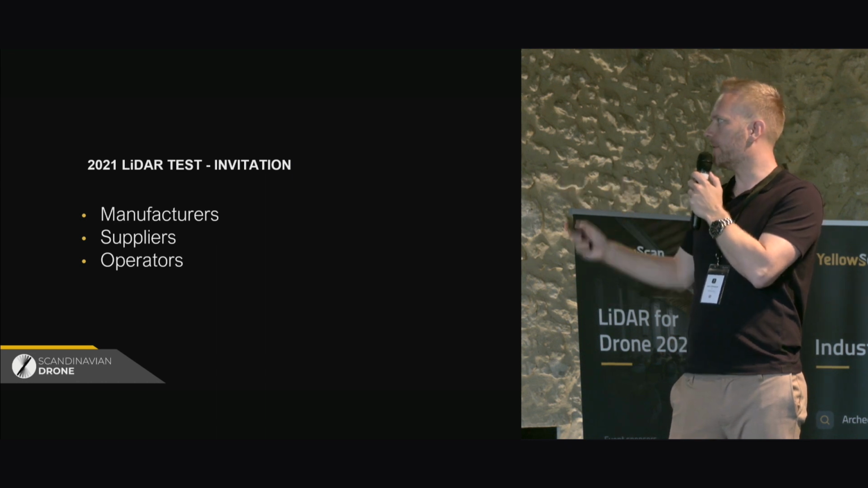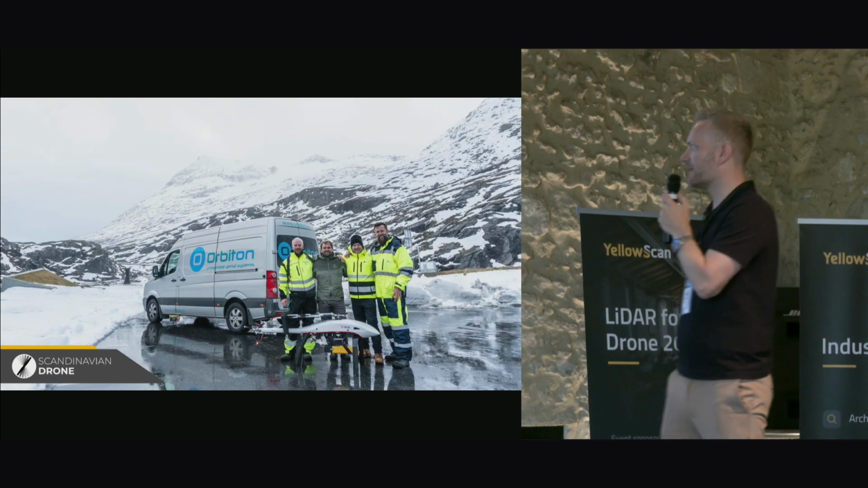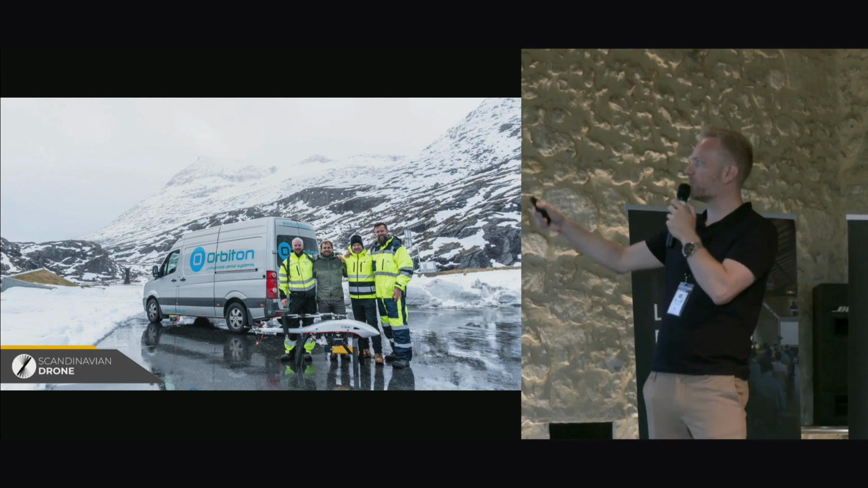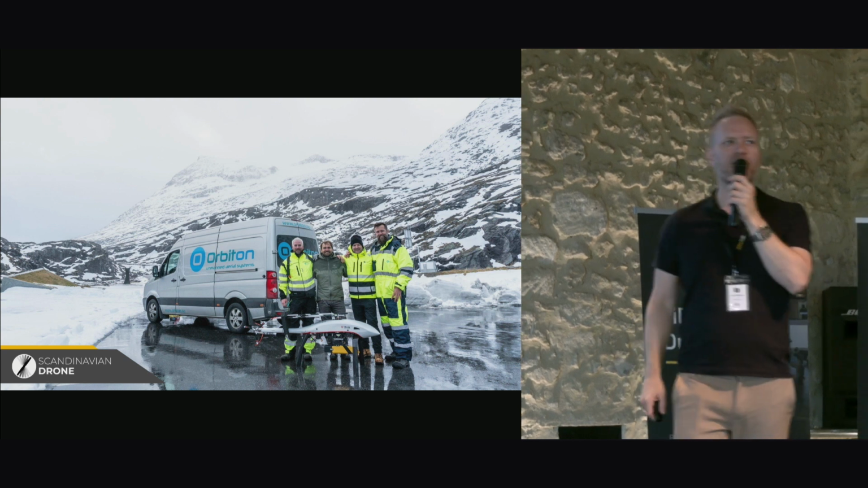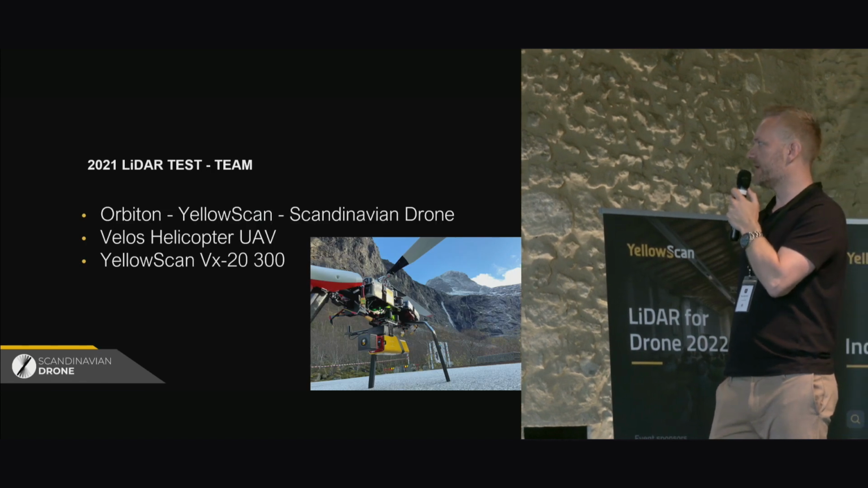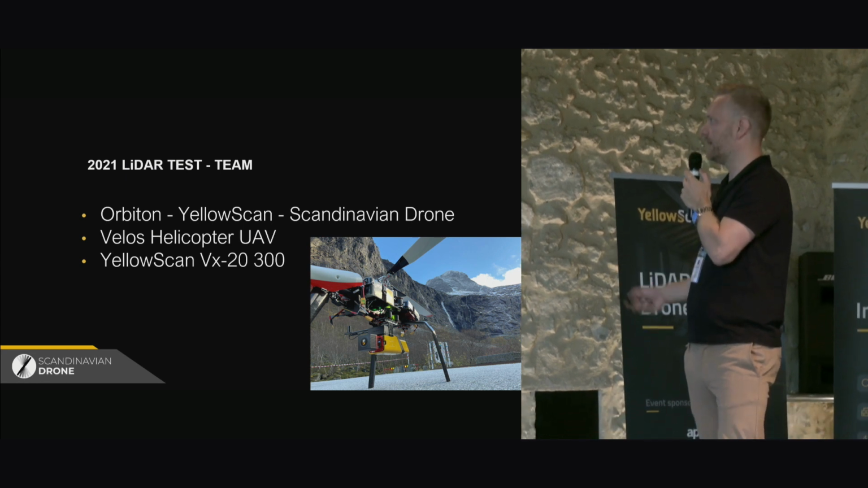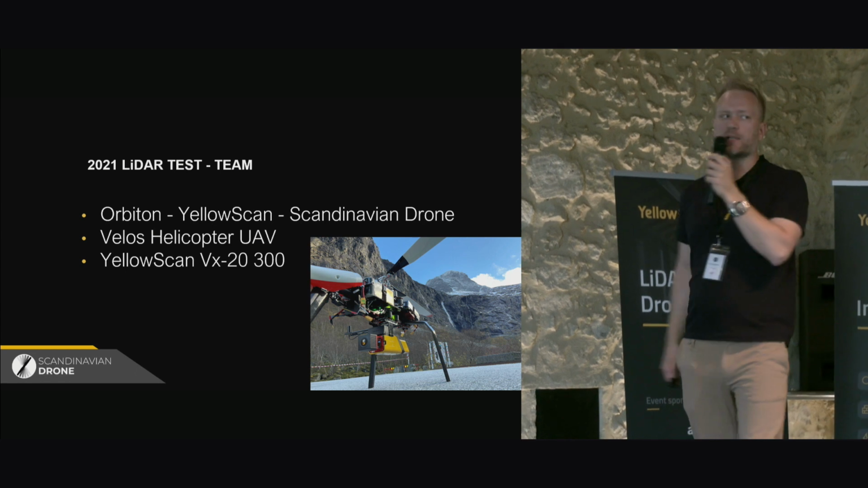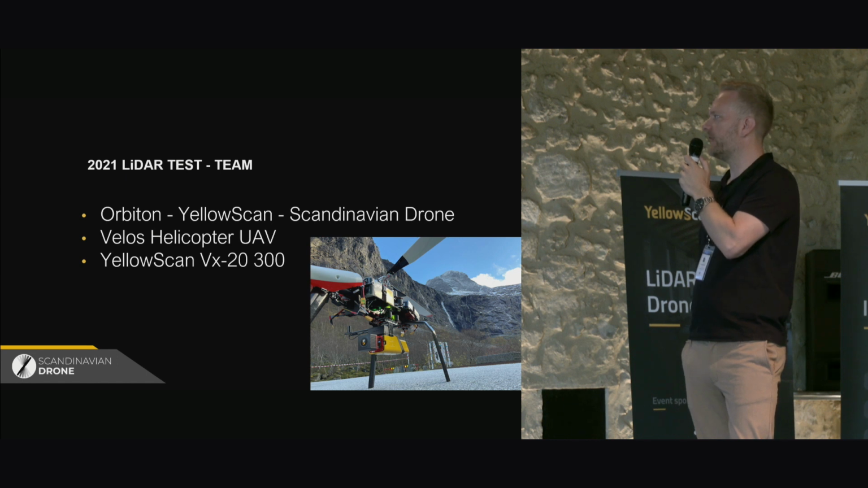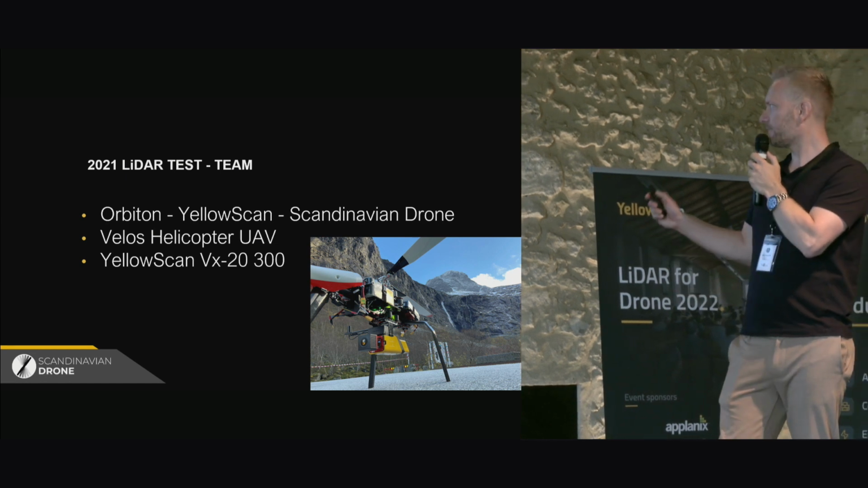So this is there we have us. The team that joined here, Kim André and Thomas from Orbiton, and then of course some of you might recognize Pierre over there and myself. And then we have the system that they brought with them. It's the Velos UAV. It's an electrical helicopter drone. And then Pierre brought the YellowScan VX2300 scanner, which is a very competent system.